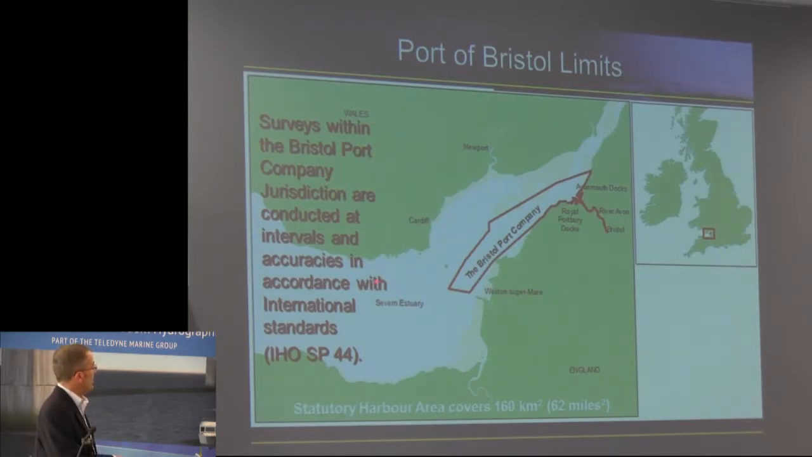we have our pilot boarding area here. This is where the pilots board vessels and disembark them. So it can be lively down there for them. The vessels are boarded here, and it's 23 miles to get them up to here.